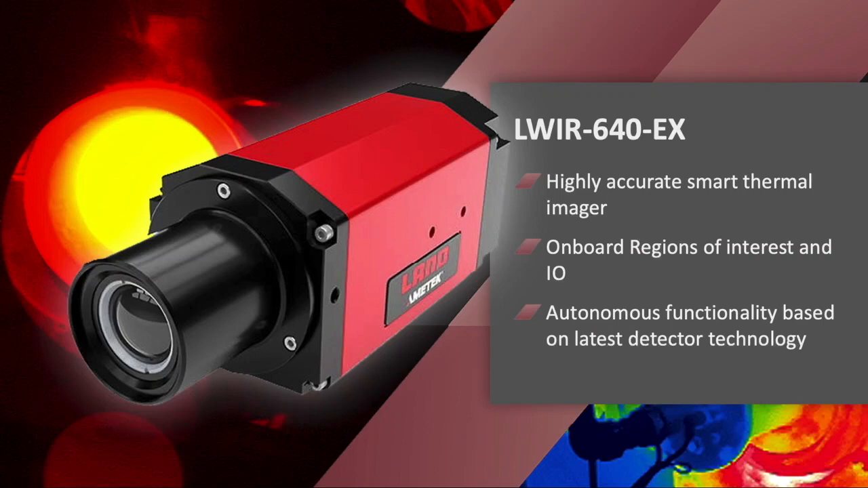The camera that we're talking about and we're very proud of is the LWIR 640 EX. EX meaning that this is certified when used with our EXSH housing for hazardous areas in Zone 1 or Zone 2. It's highly accurate. It's smart, meaning that it has capabilities to integrate with plant DCSs, a variety of communications protocols. It has onboard regions of interest and I/O, meaning that you can set regions of interest in the camera and hardwire that I/O from the camera to whatever it is you want to communicate with.